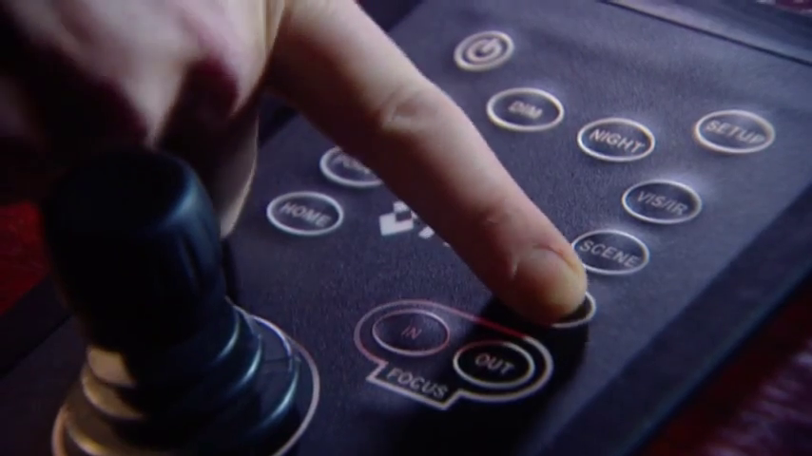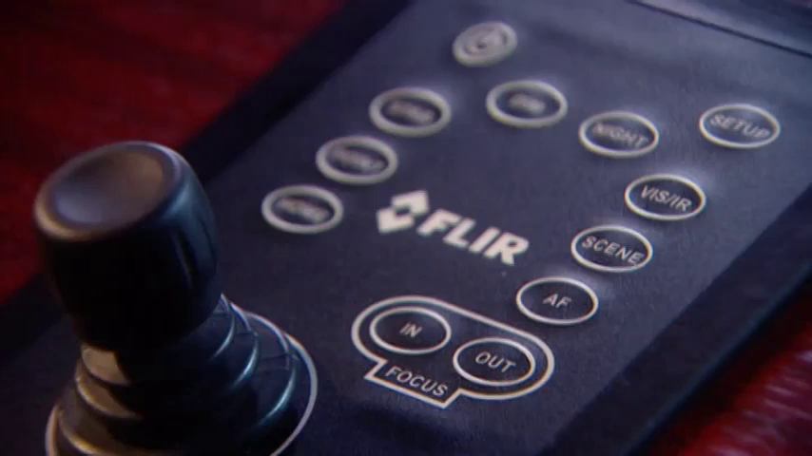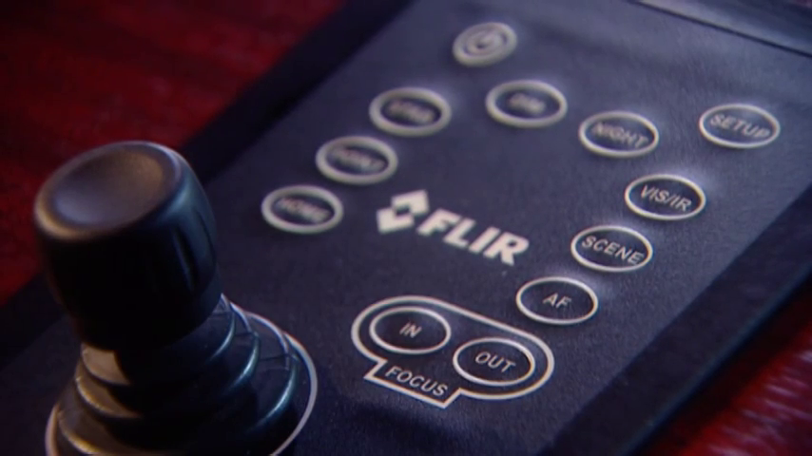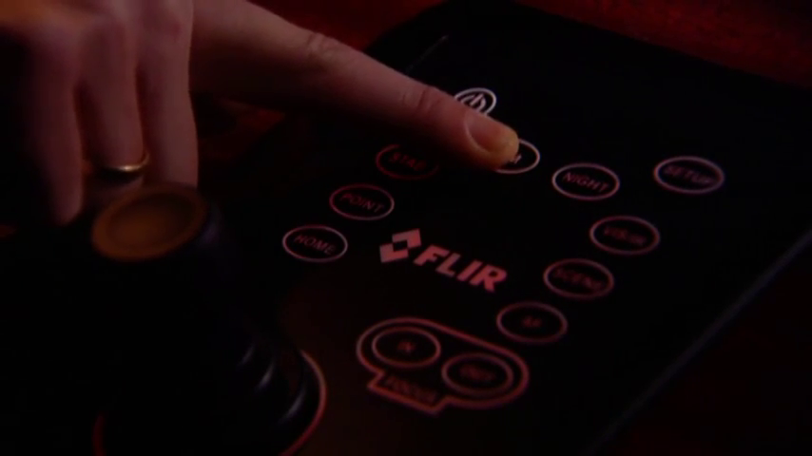The AF button will autofocus the Voyager 2. With the Focus In and Out buttons, you can manually adjust the focus of the camera if necessary. The Setup button gives you access to the Setup menu. Here you can put foveal view on or off, display or hide icons, and change various other settings. The dim button can be used to change the brightness of the control panel so that you can adjust it to your own comfort.